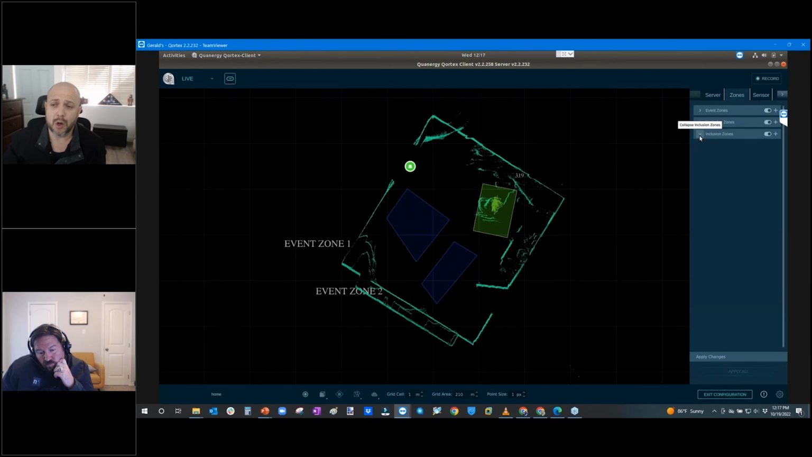An inclusion zone means I want to create an area that includes all of this box, and within that inclusion zone, I want to create event zones, so we can eliminate having to look at different areas that we just don't care about. Maybe it's a highway.